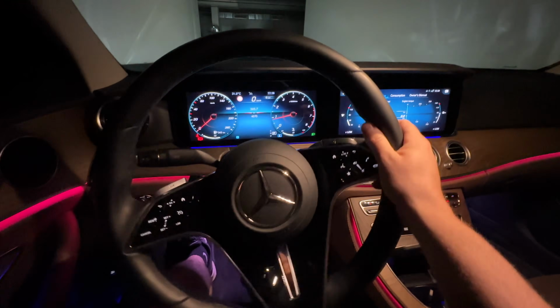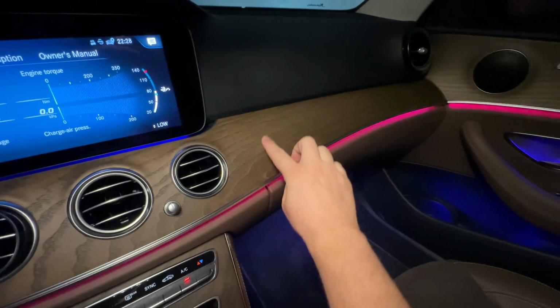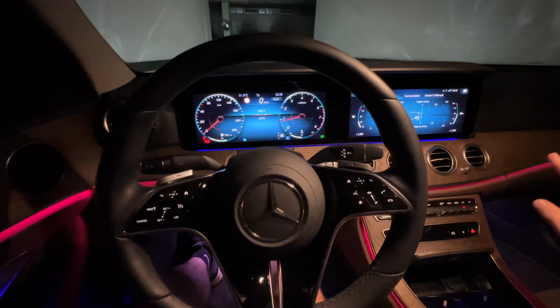The steering wheel feels amazing in your hands. This open pore wood, you can actually feel the grain. It feels very, very high quality. It seems so much nicer to me than that overly glossy wood.